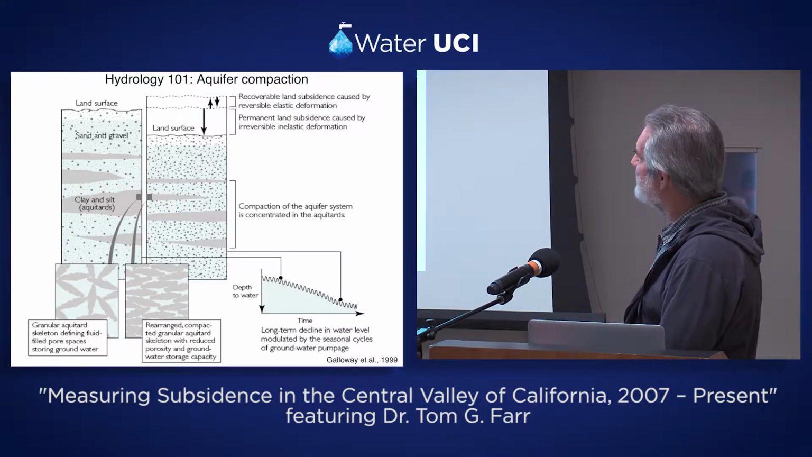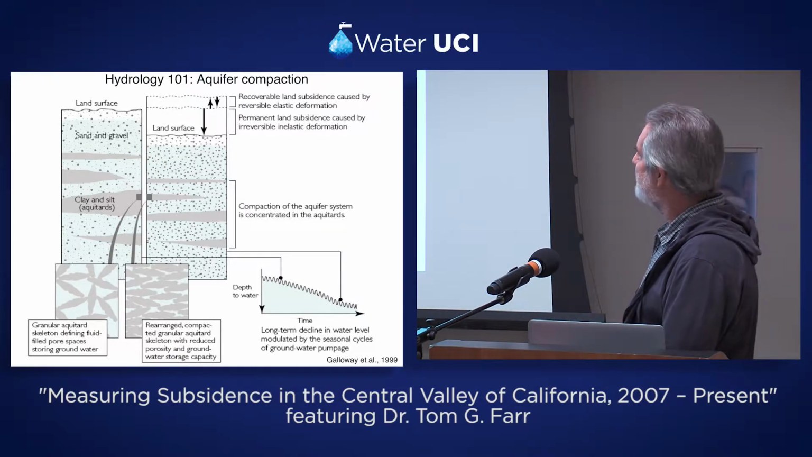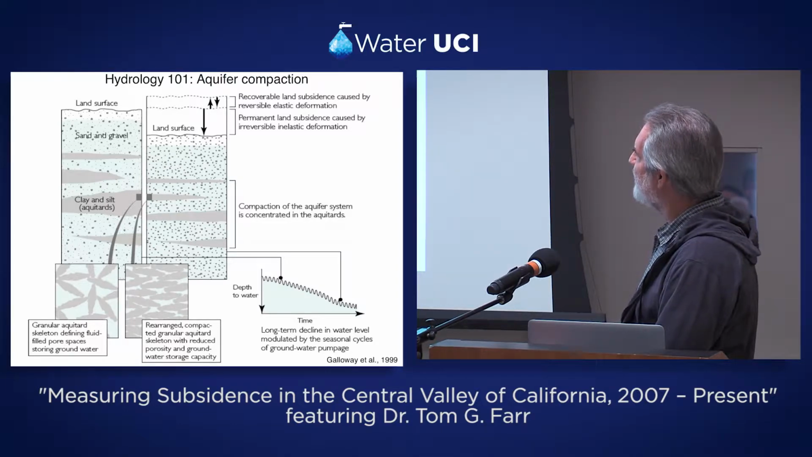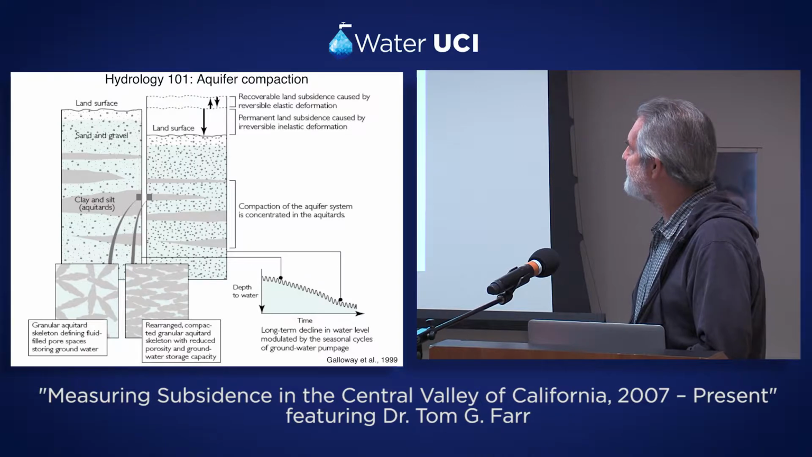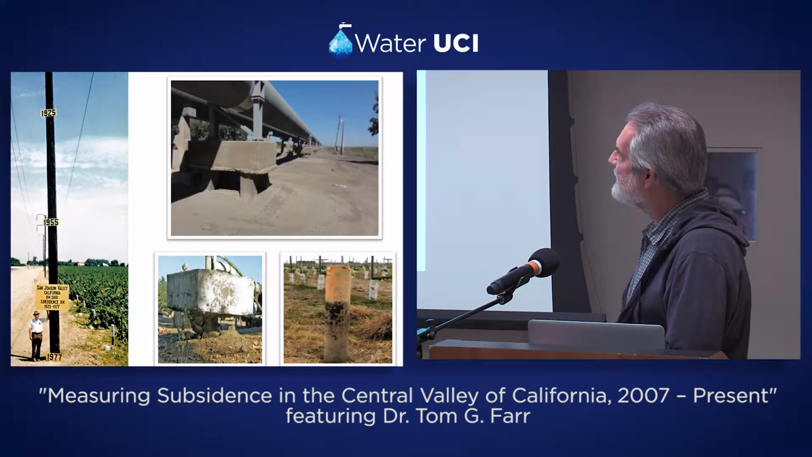And that's sort of a cartoon over here. It's called depth to water in this graph, but you can also call it subsidence as well. And you see this fine-tooth pattern here would be the seasonal effect. But if you're pumping more and more every year, then you have this long-term effect of dropping the water level and the ground surface. And here's a few examples of what's been going on in the Central Valley.